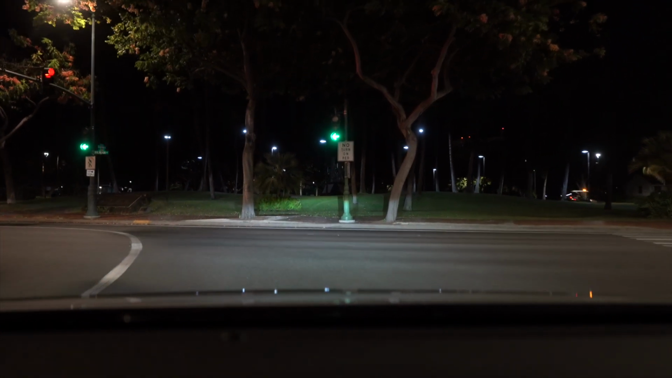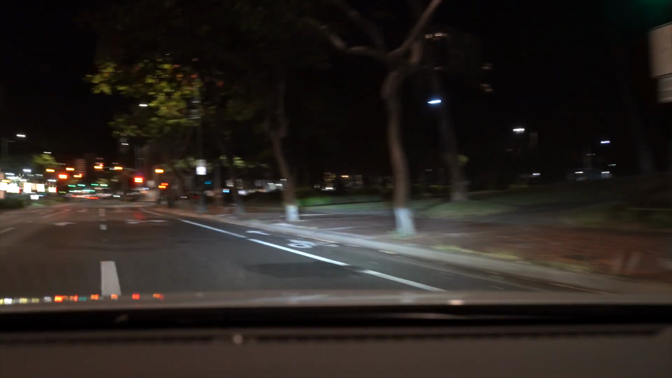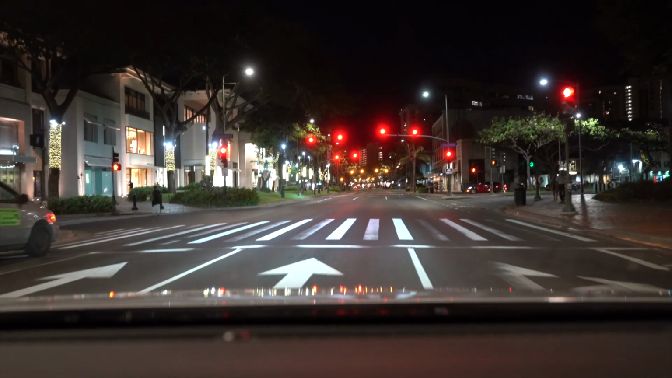So I have a green arrow to turn left. I'm going to make my way down the street down here.